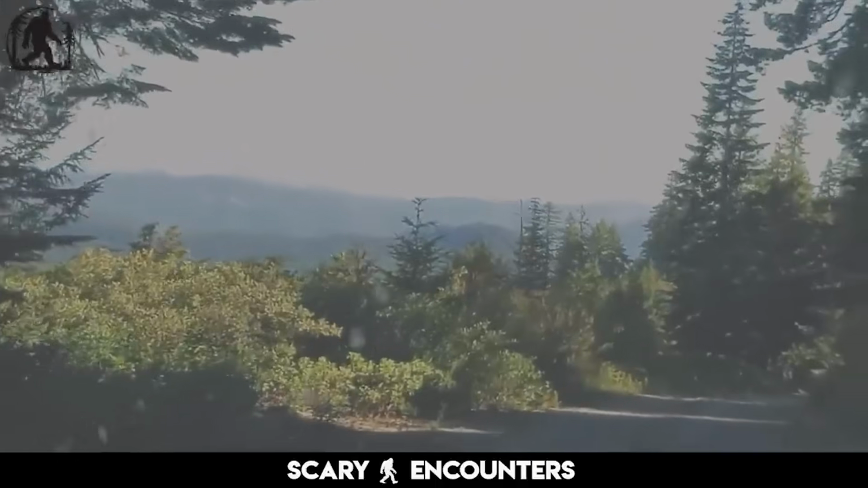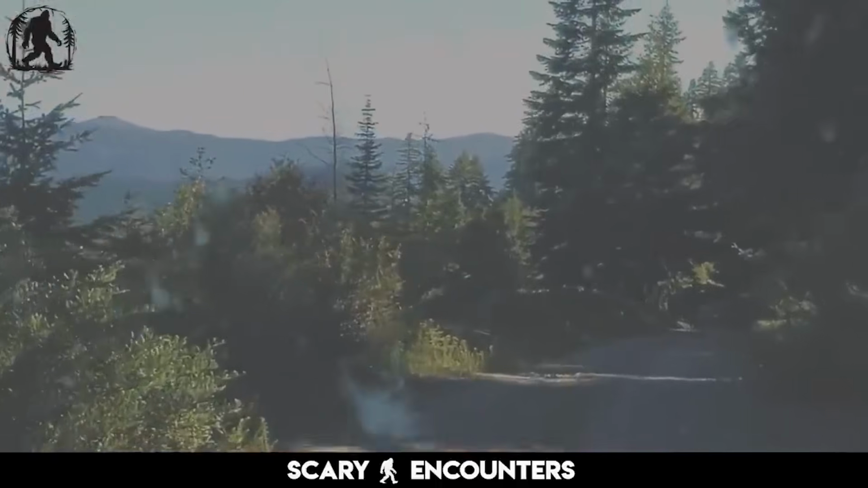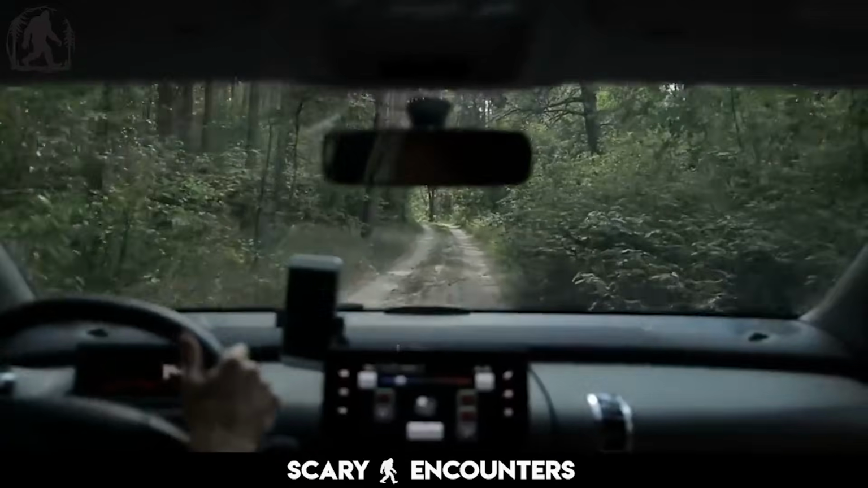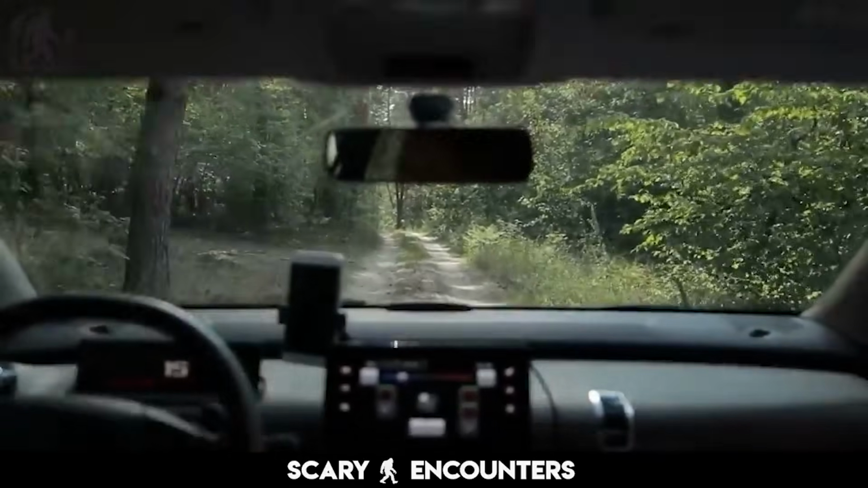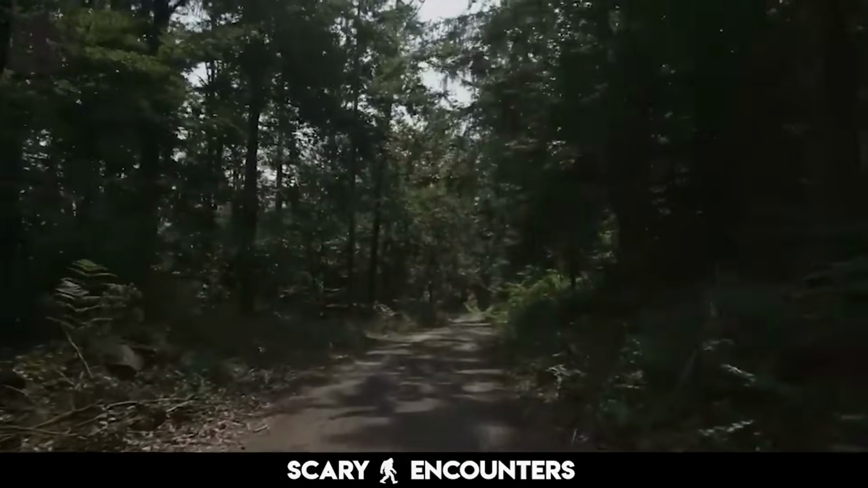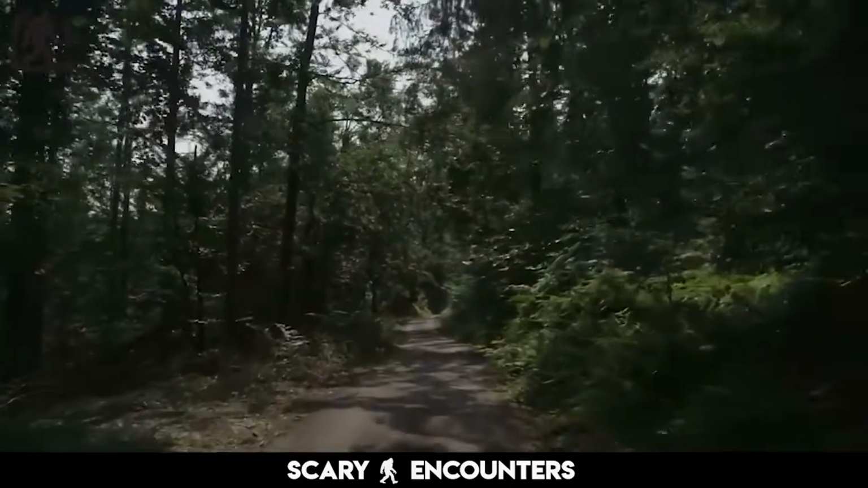Jonathan sets out to retrace the footsteps of Patterson and Gimlin, venturing into the same dense forests. Navigating the thick brush, he quickly realizes how challenging the terrain is. The steep embankments, tangled vegetation, and winding creeks create a near impenetrable environment.